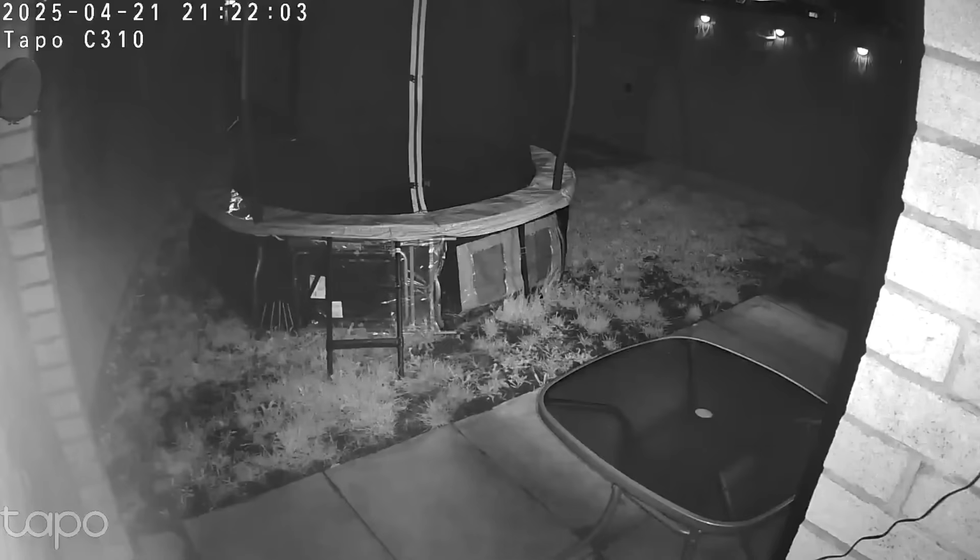Then it moves out of frame, but keep your eyes on the walkway at the bottom of the screen. A shadow moves across the frame. So someone or something was definitely outside, but who or what and why?